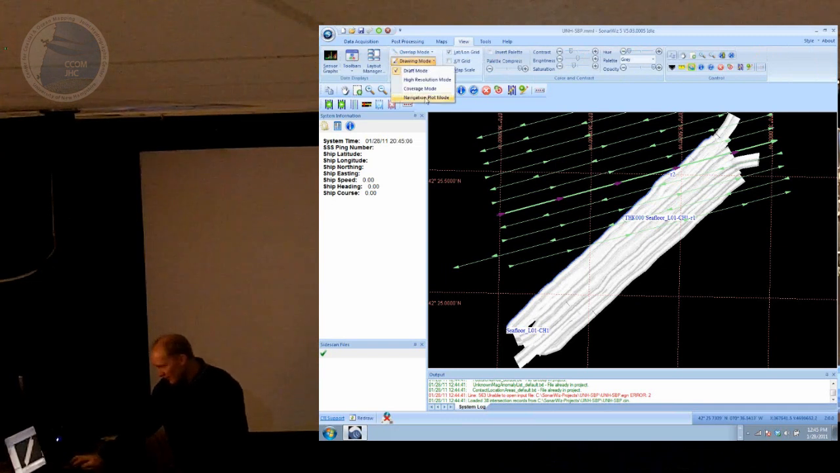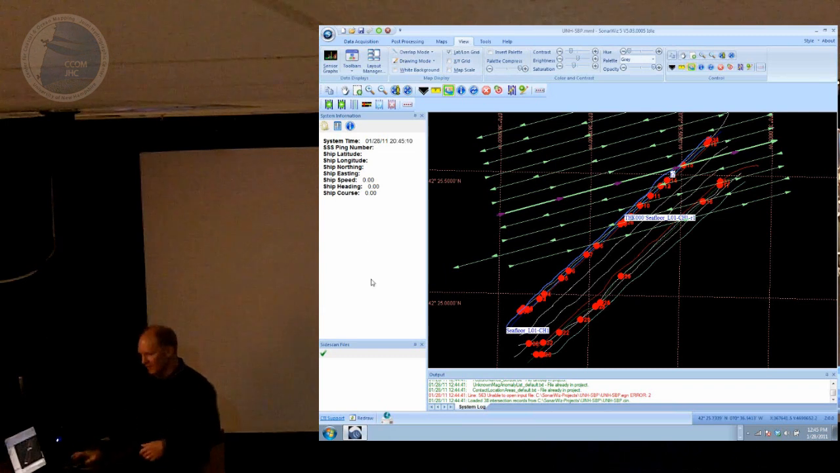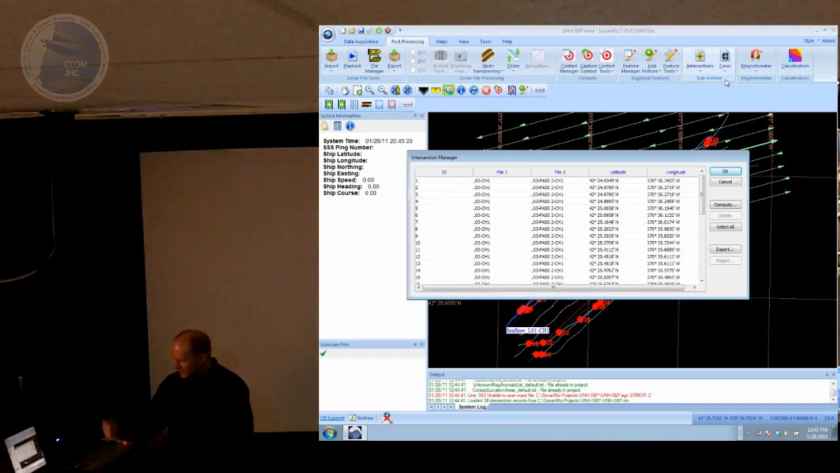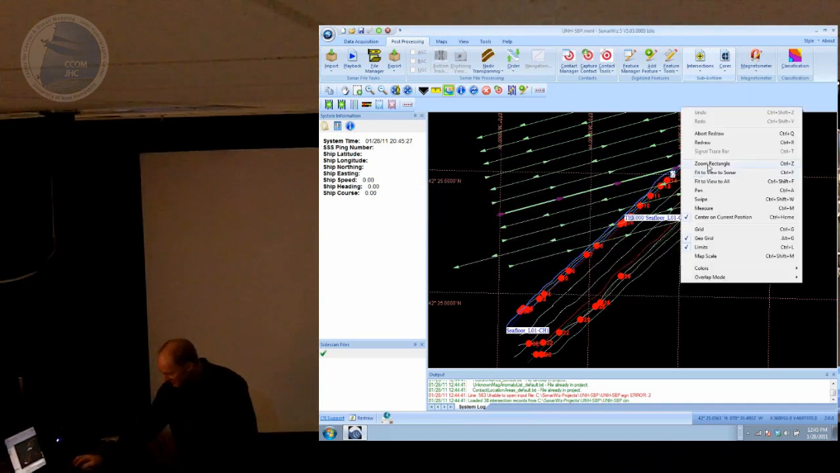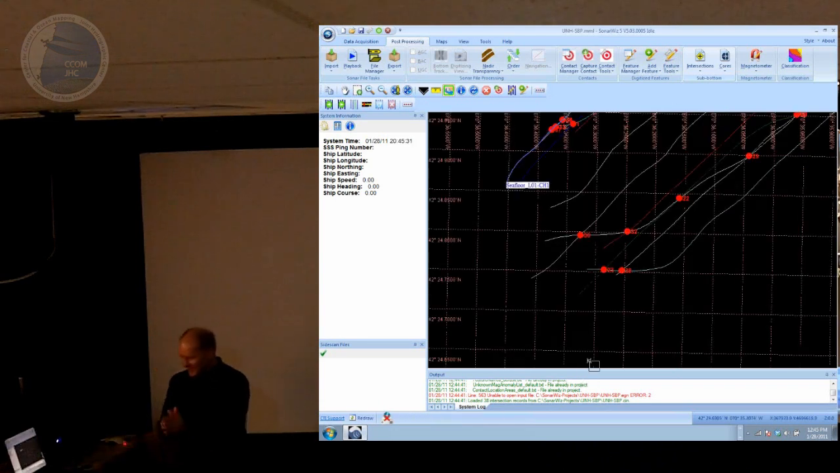If you don't like to look at it that way, you can choose the navigation plot mode, and now you're just looking at the navigation data. These red dots in here, I've already run the intersection manager. I mentioned that in our post-processing introduction. If I open up the intersection manager, I've already run this, and it's computed all the places where those lines crossed each other. That's represented by these red circles. So let's zoom in here a little bit. The lines are pretty glancing. They just sort of accidentally crossed each other, not intentionally.